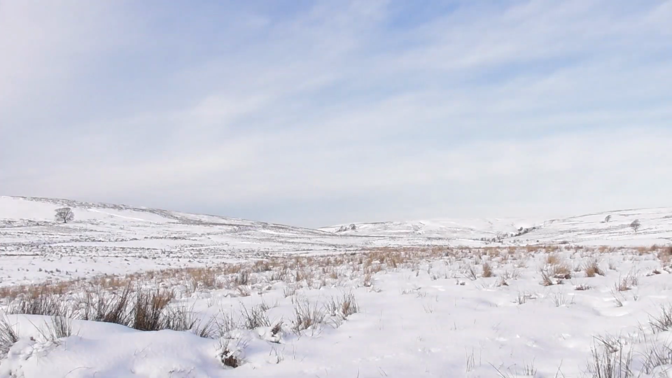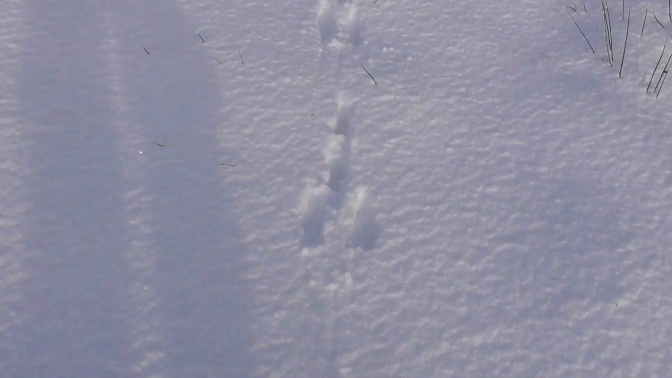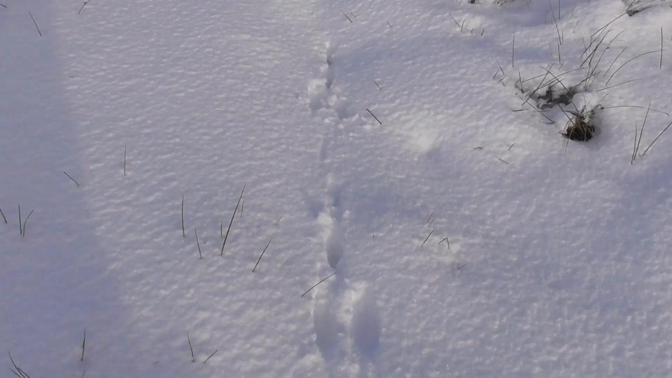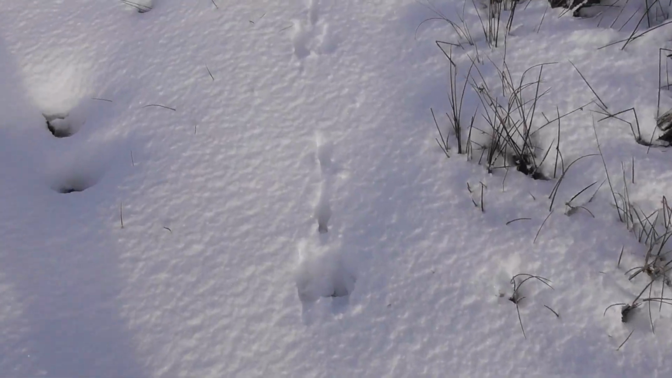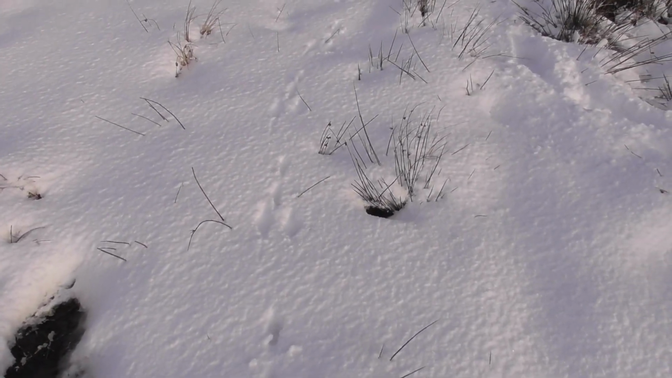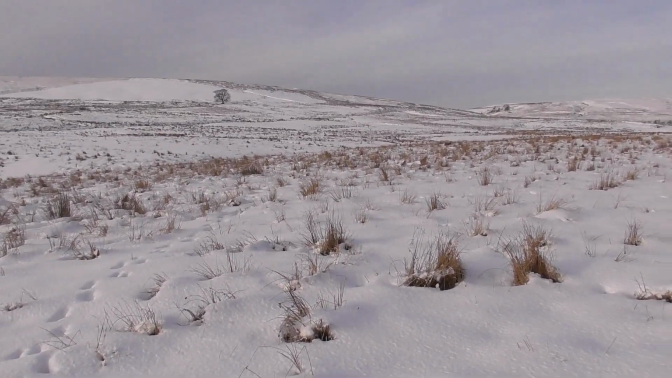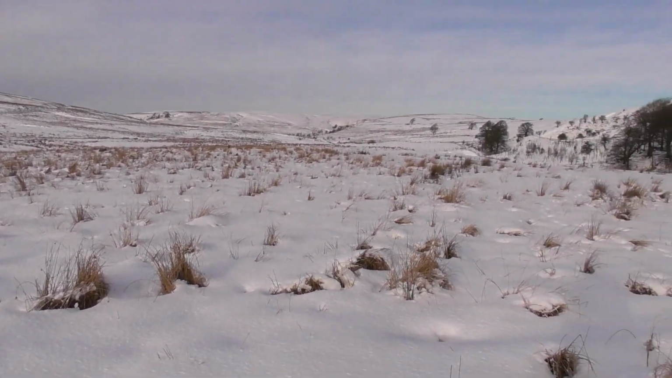It's an absolute cracking day, you know. I think it's -2, -3, so I've got to keep walking because it's chilly willy. These prints here are off my mate Hartley. Quite a few folk seem to get confused between these and fox prints, but it is Hartley, believe it or not. I'm going all the way up there now. Keeps you fit, doesn't it?